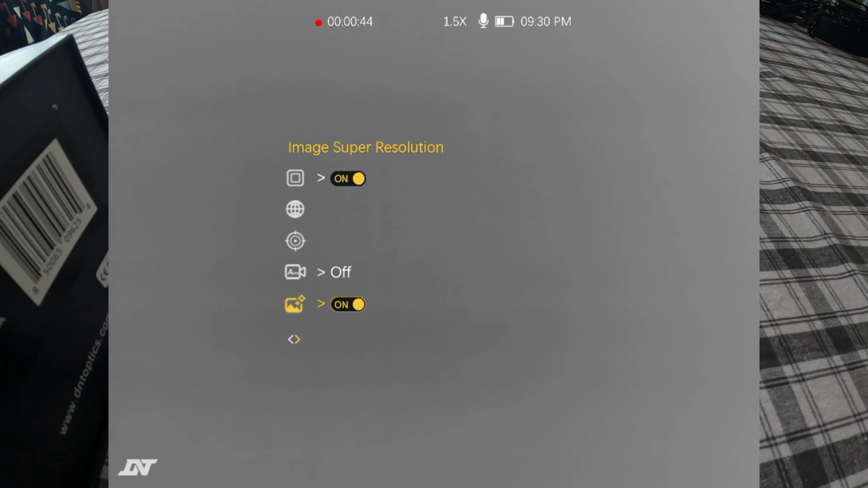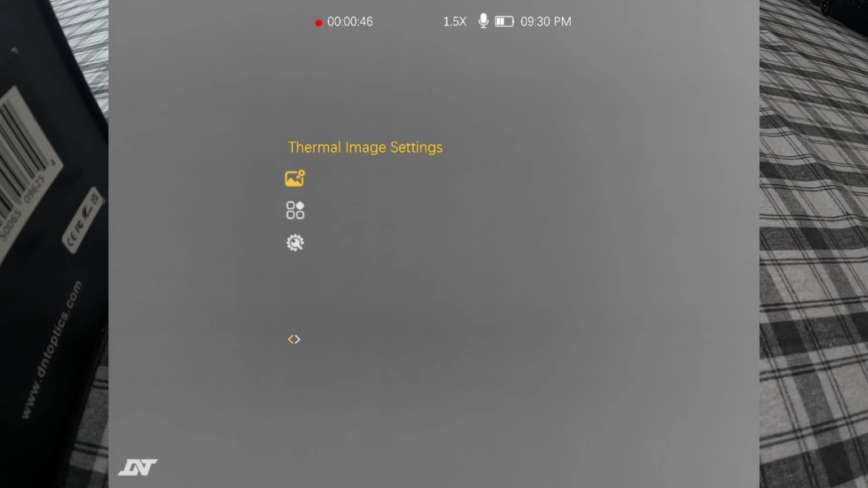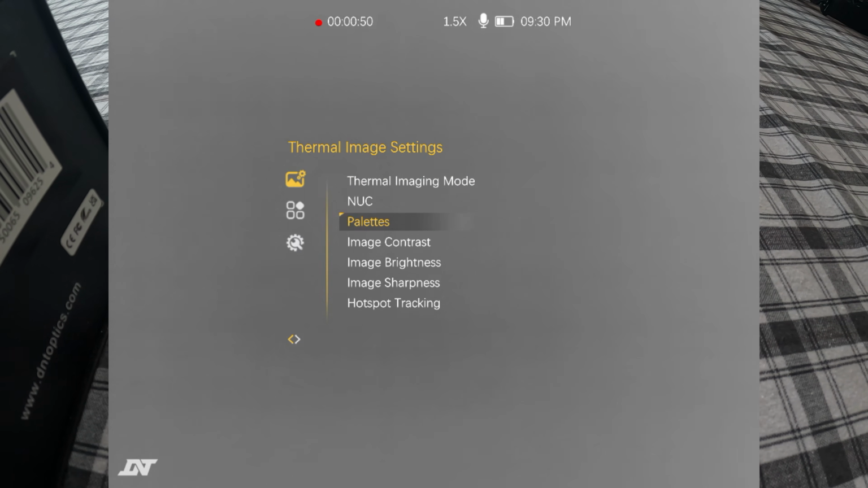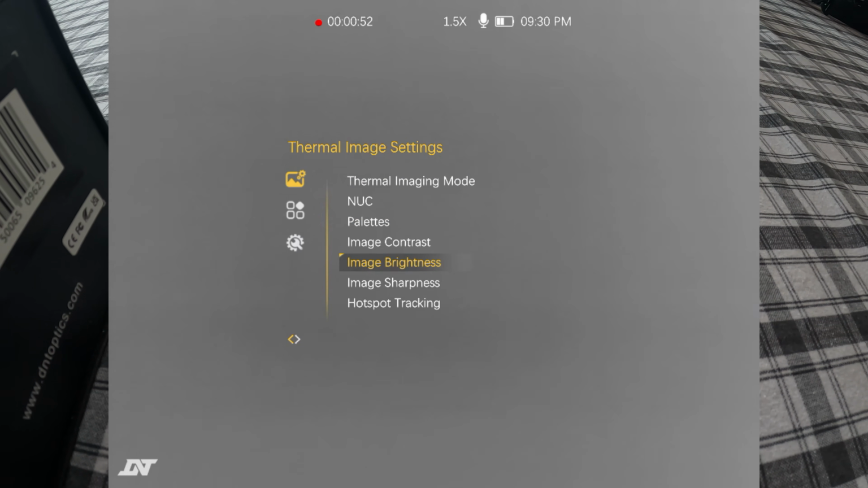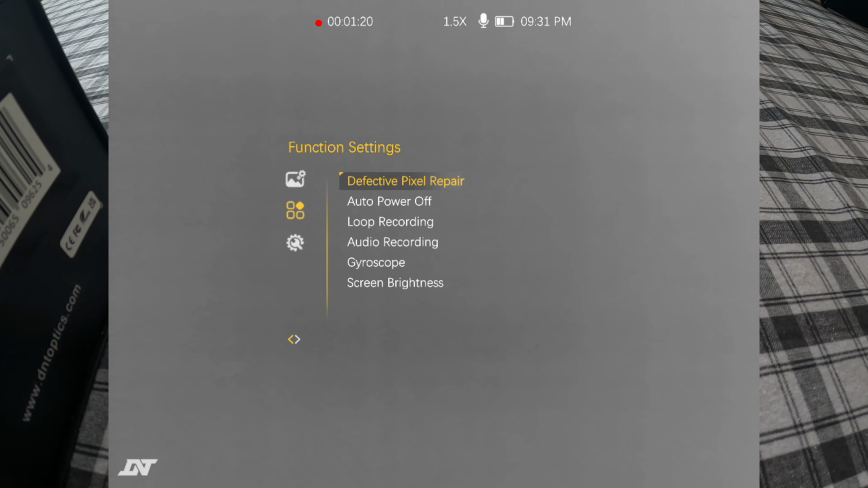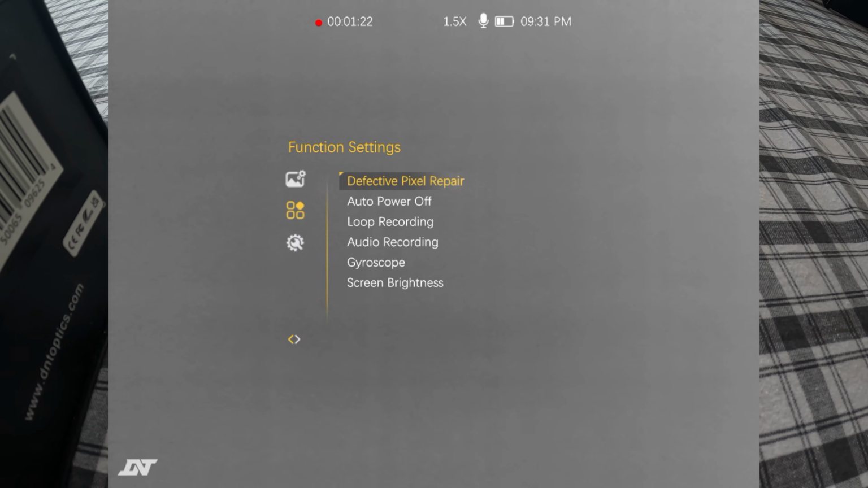Then you've got all your thermal imaging settings. Again, your color palettes. You can change just about anything you want here, from your brightness. That's going to be important for people. Some people like hotspot tracking. You can turn all that kind of stuff on in here as well. Then you've got all your function settings, your gyroscope, which I like having on screen. Again, your brightness. This does record audio, something my AGM Rattler does not.